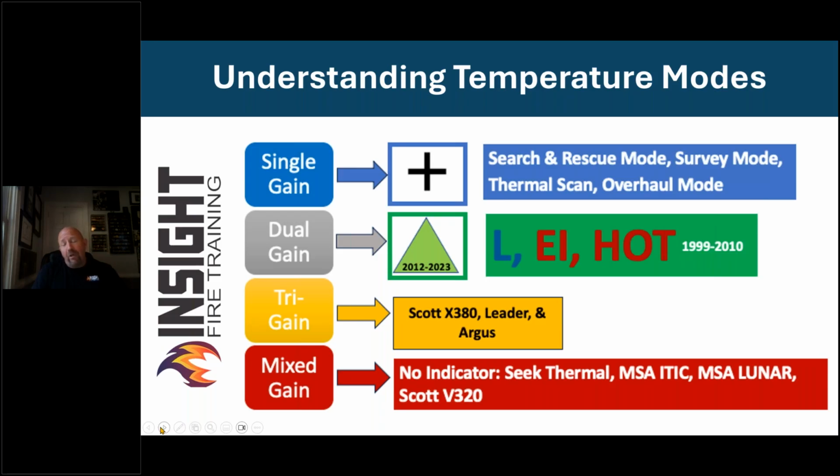Older cameras prior to 2012, prior to NFPA, you may see other indicators, such as EI, which stands for electronic integration. My favorite was the Scott Eagle Attack, which just said hot across the top. MSA, the older ones, had a blue L that showed up in the lower left-hand corner, and the relative heat indicator or color bar turned blue, which is very hard to see. Then you had cameras that split the overall temperature range into 3 spans, which to me is very confusing. The Scott X380, Leader, and Argus all currently do that. Scott X380 is no longer in production.